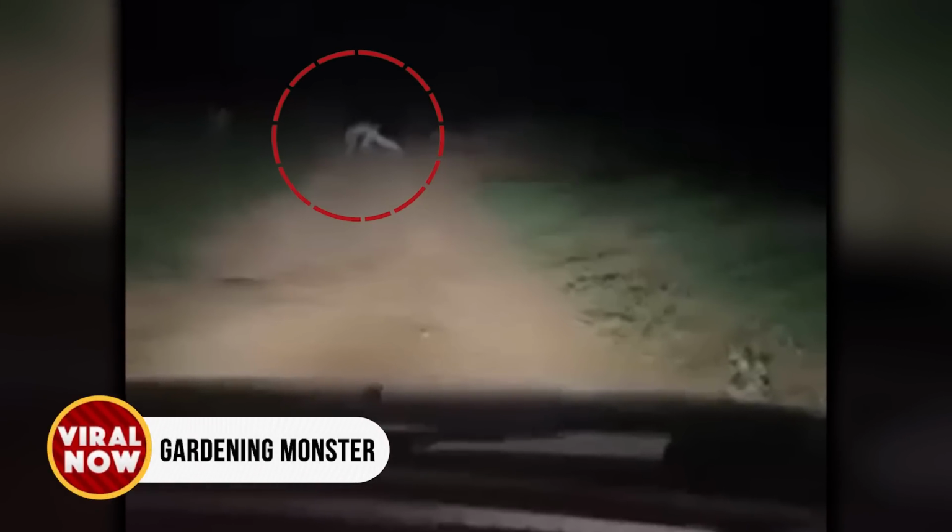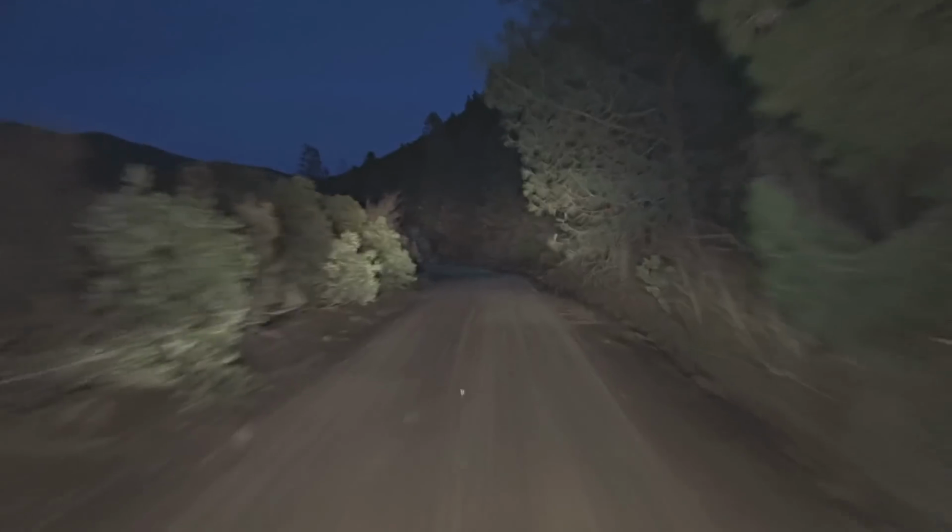Rakes running. While driving down a dark road, two friends encountered something straight out of a nightmare. Two rakes were seen rushing across a field on all fours, moving like wild animals. When the creatures noticed the car, they vanished into the darkness. The dashcam footage remains one of the most mysterious and chilling captures of these elusive beings.